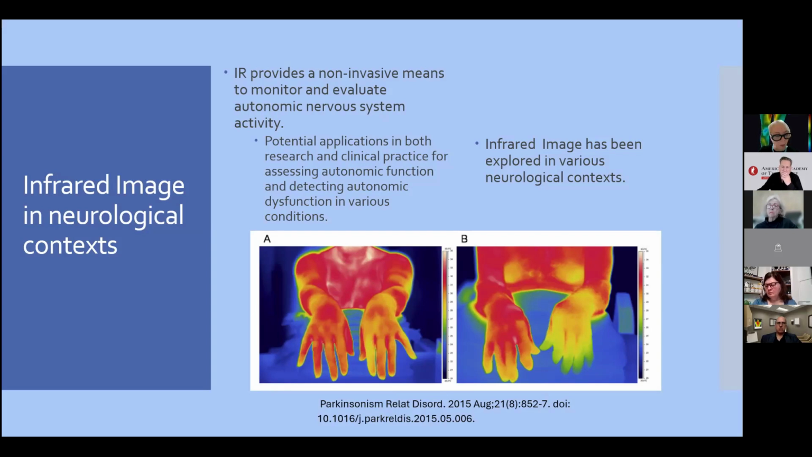Thermoregulation is altered by central or peripheral autonomic involvement in Parkinson's disease and other diseases like small fiber neuropathy, for example. We'll talk about this in a few minutes. Sorry, my voice is not so good.